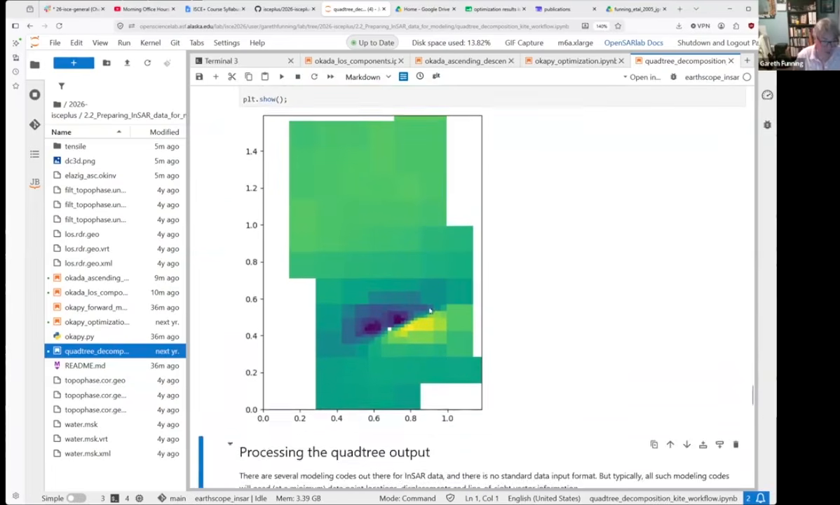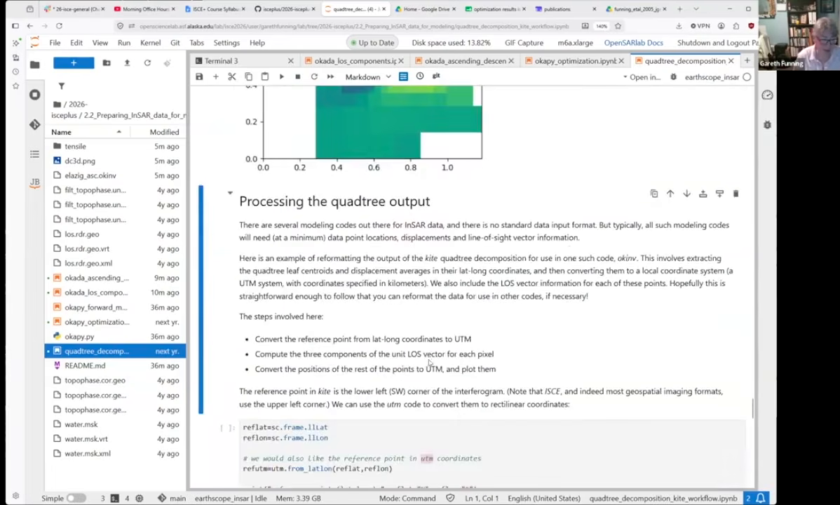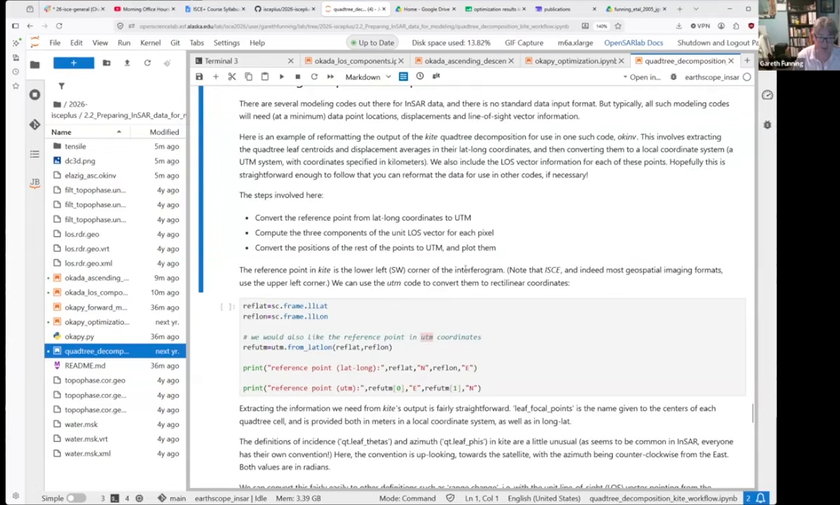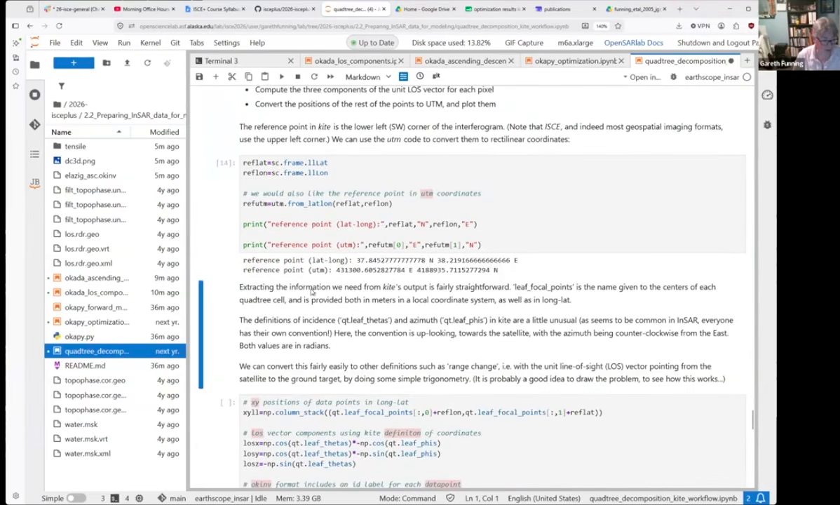Anyway, so it's done the quadtree decomposition. I'm fairly happy with this. And then what remains in this notebook is converting the coordinates from lat long to UTM coordinates, so that we have a rectilinear coordinate system that we can use. That's what this cell does. Hopefully it doesn't complain. It didn't.